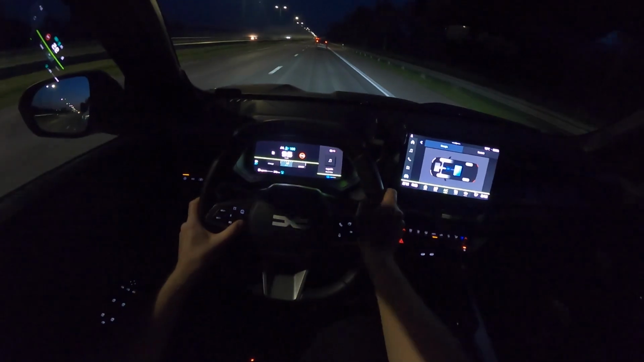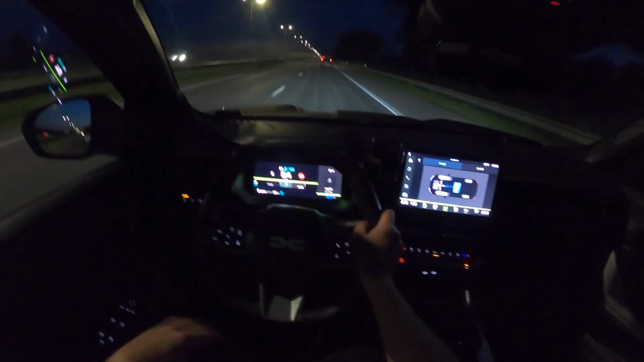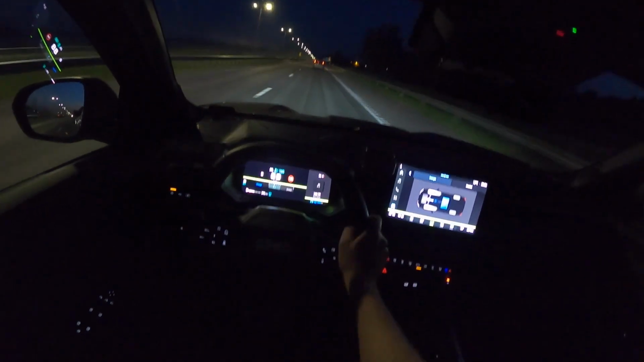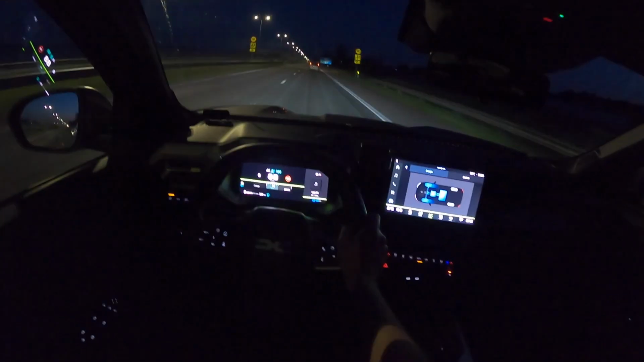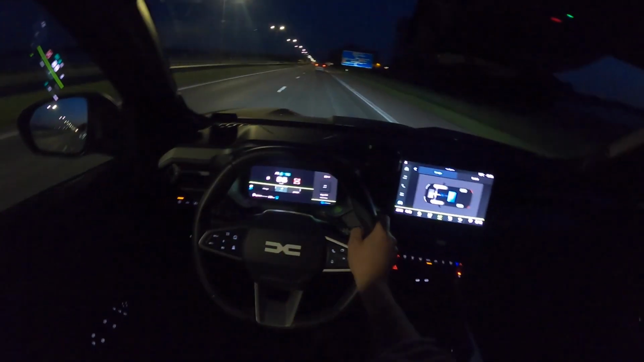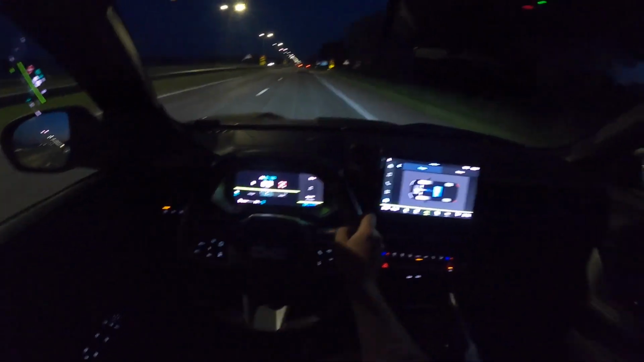It works way better than Skoda's units. It works better than my old Volvo's adaptive cruise. It's really predictable, quite smooth, quite safe. If there's a car in front of you standing, it will see it. It won't accelerate through it.